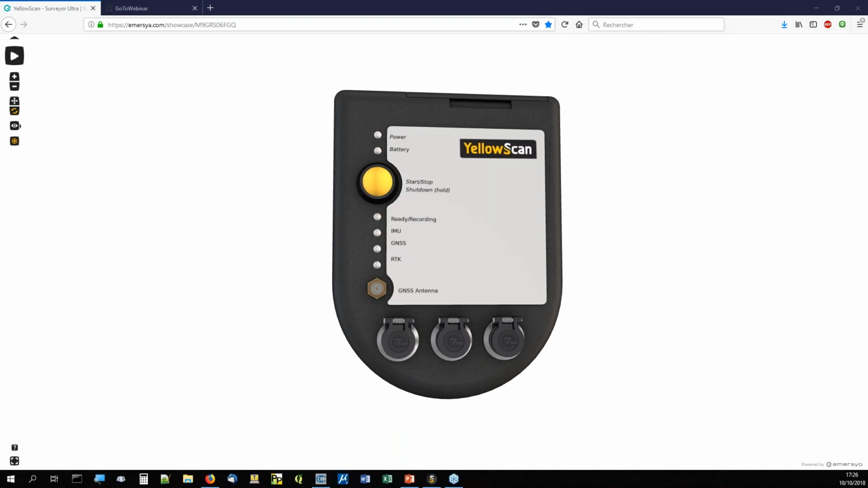So for the first question, I will answer in a few minutes. I need to load some data and show that there is no gap between the flight lines.